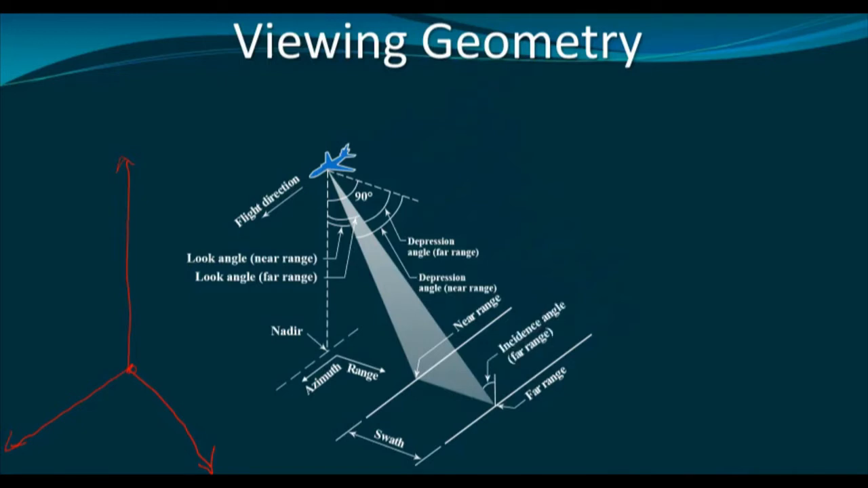Now, if we draw a normal from any point along the swath, the angle in between this normal and the beam is called the incidence angle. So, this is the incidence angle at the far range. Similarly, incidence angle will also be there at the near range.